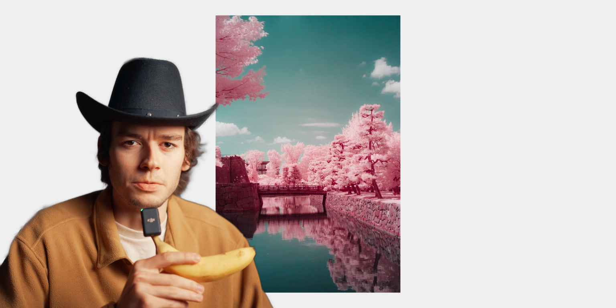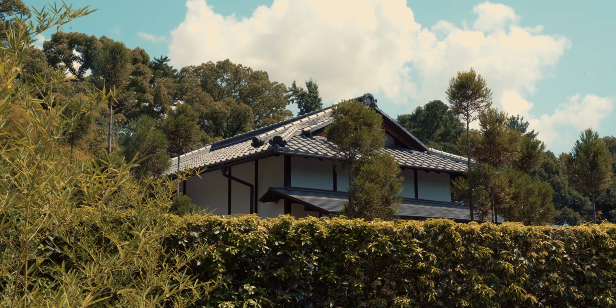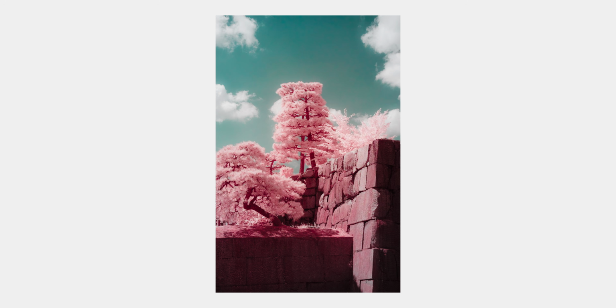Okay, yeah, not gonna lie, this one's pretty good. Honestly, this dreamy infrared look just works so well in Japan. I've been interested in infrared photography for a really long time, and Japan definitely was the perfect playground to test